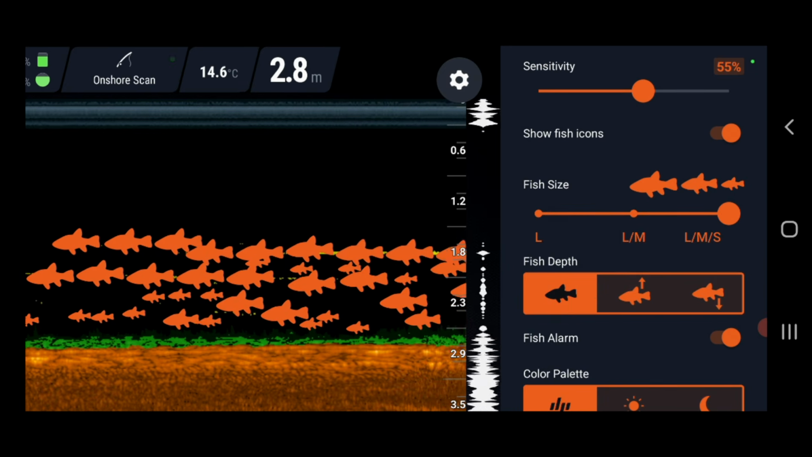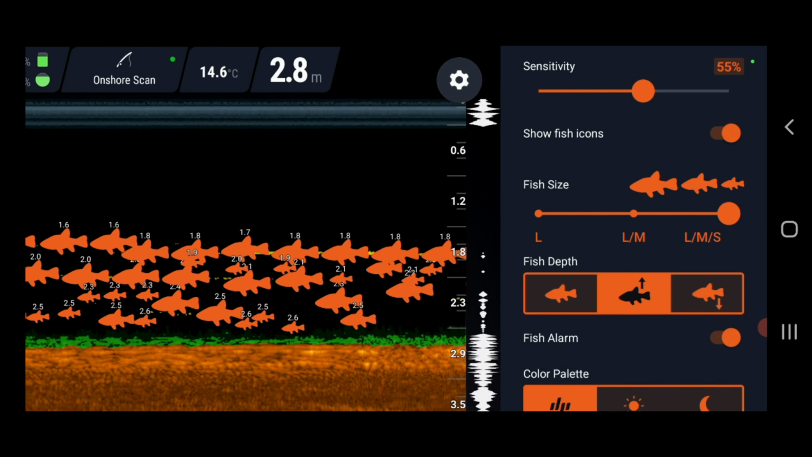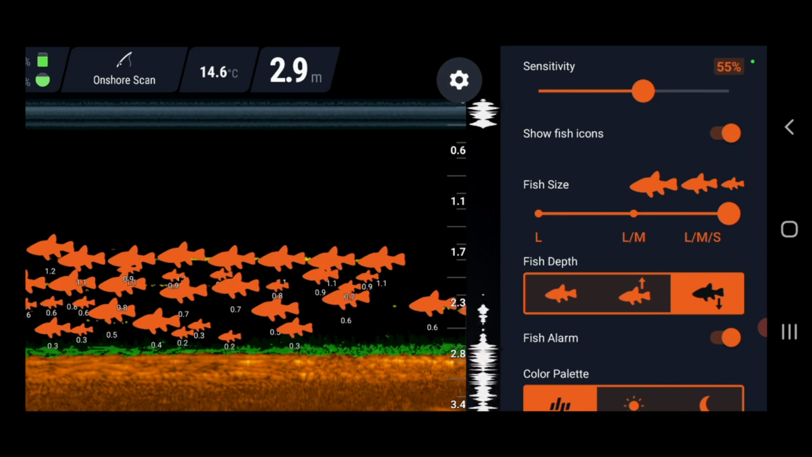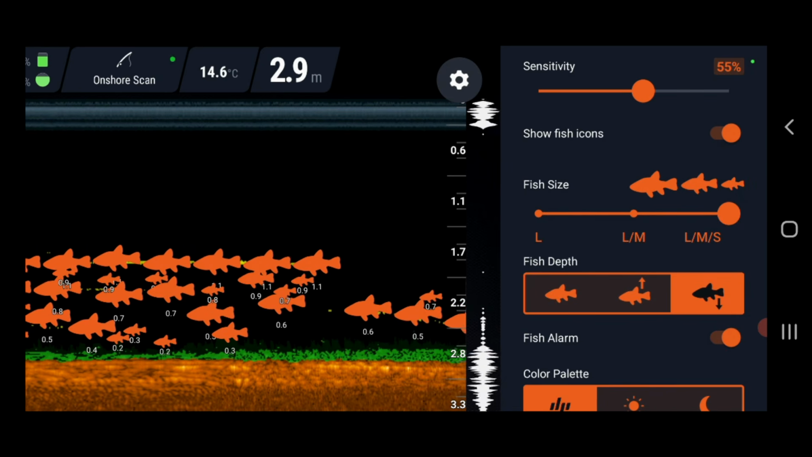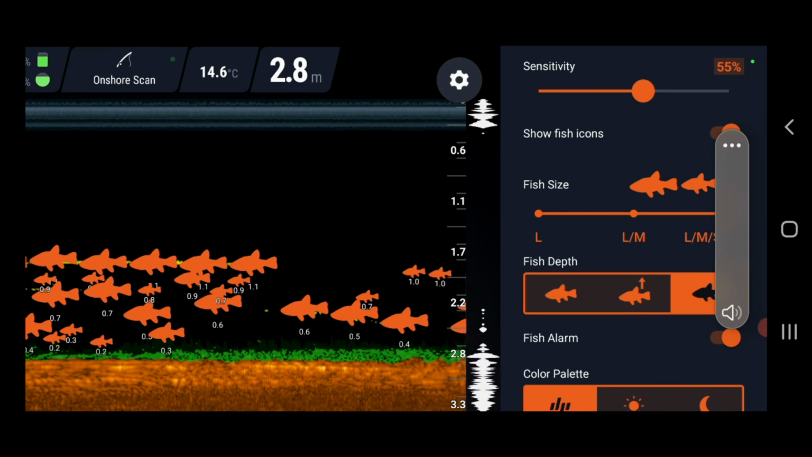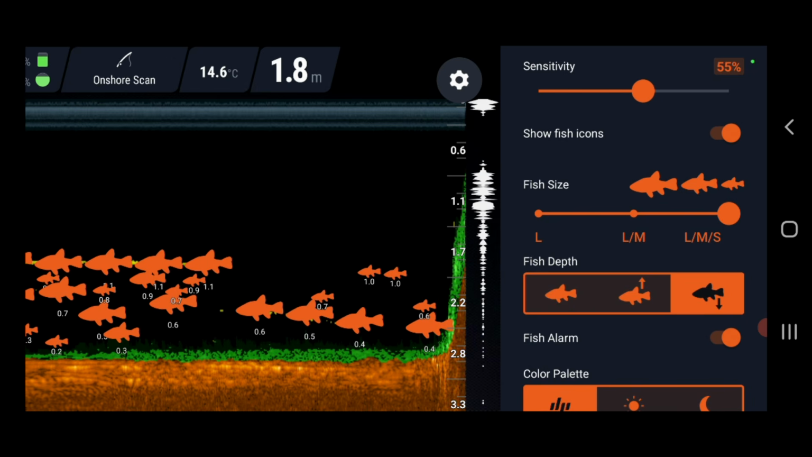So we've got, that just tells us where they are. The middle one tells us how far from the top they are. The one on the right tells us how far from the bottom they are. And fish alarm's on. If I turn the fish alarm on, I might have my phone on silent here, I think, because it's not making any noise. Yeah, that beeping noise, I don't know whether the microphone picked that up or not.